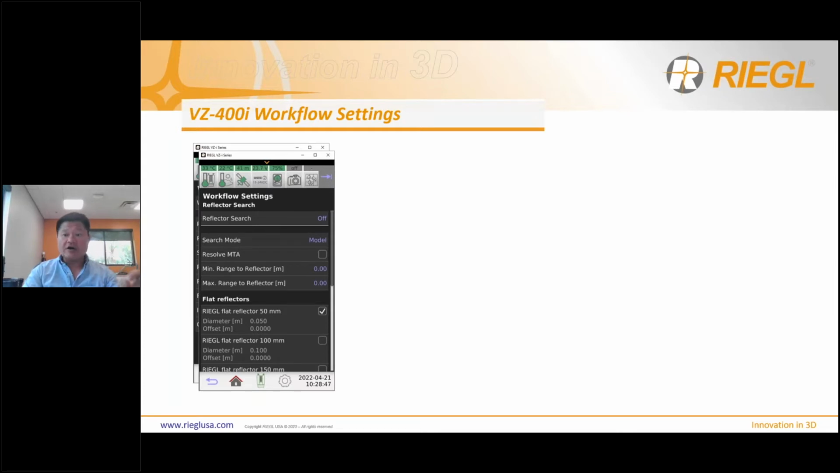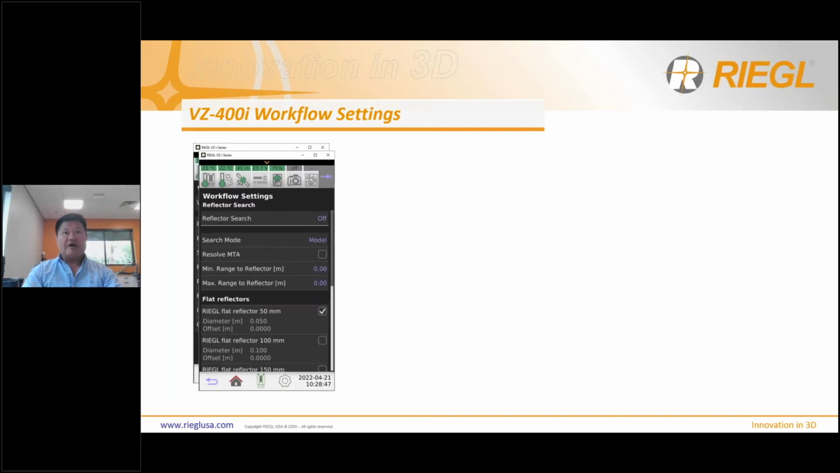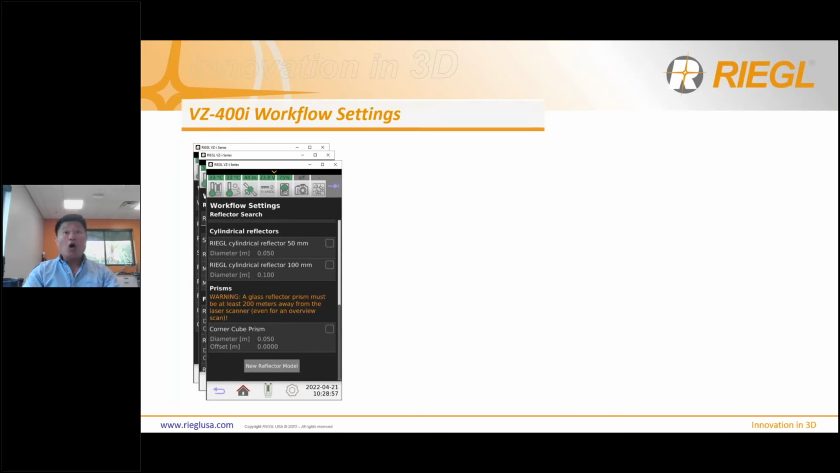And again, by having it on, it will search on every single scan position. Of course, if you scroll up on the menu, there are also different types of reflectors you can use. The ones I showed you are all flat reflectors, which are a sticky type, or you can put them on a pin and tilt. The second type, out of three, are the cylindrical targets, which come standard with our terrestrial laser scanning kit, whether it's 50 millimeter or 100 millimeter or 10 centimeter.